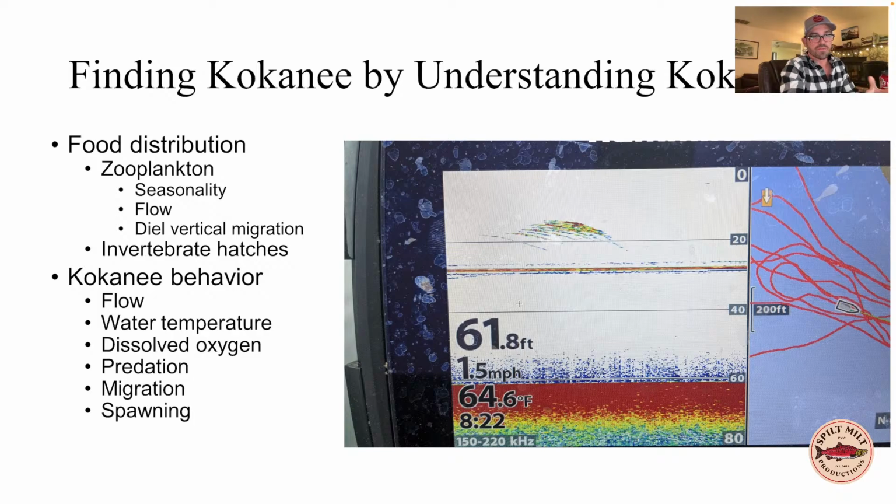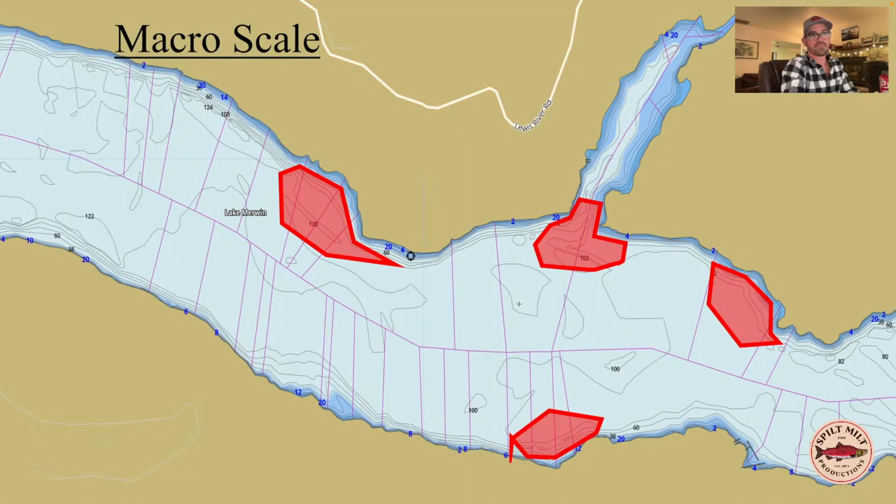So we're going to cover all of these topics here. There's a lot of moving pieces and a lot of complexity, but I think you'll come away from this evening with a little bit better understanding of what affects these fish's location and distribution on the lake and within the water column.